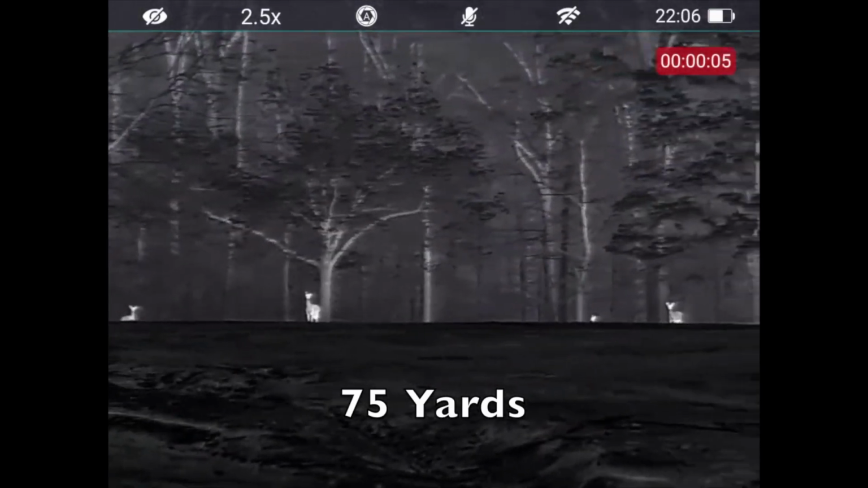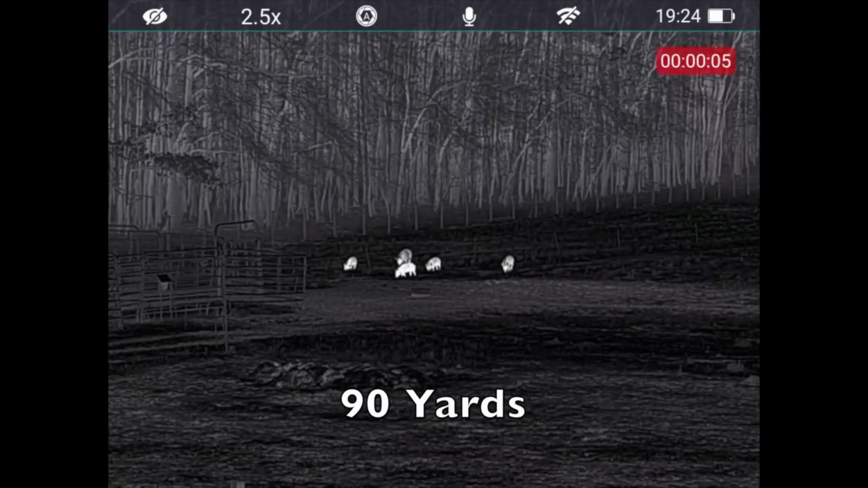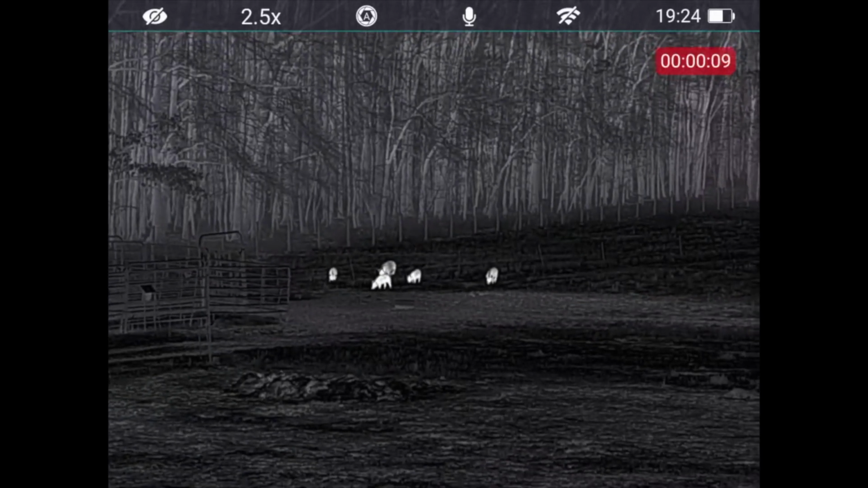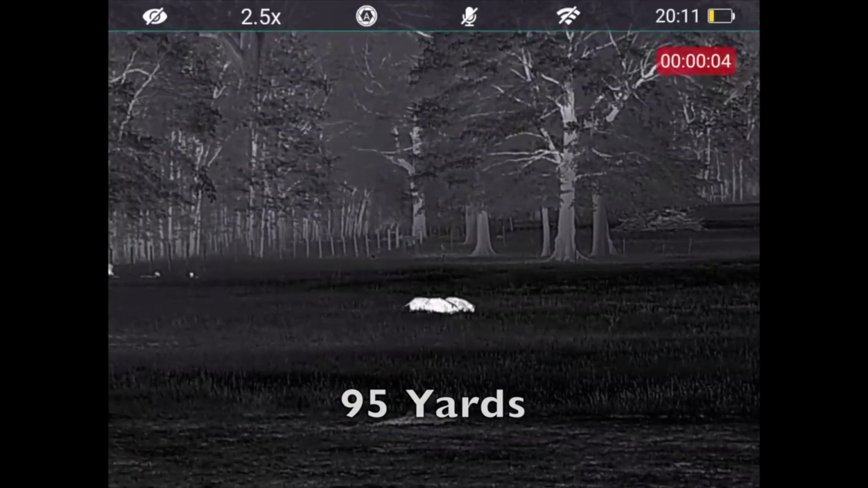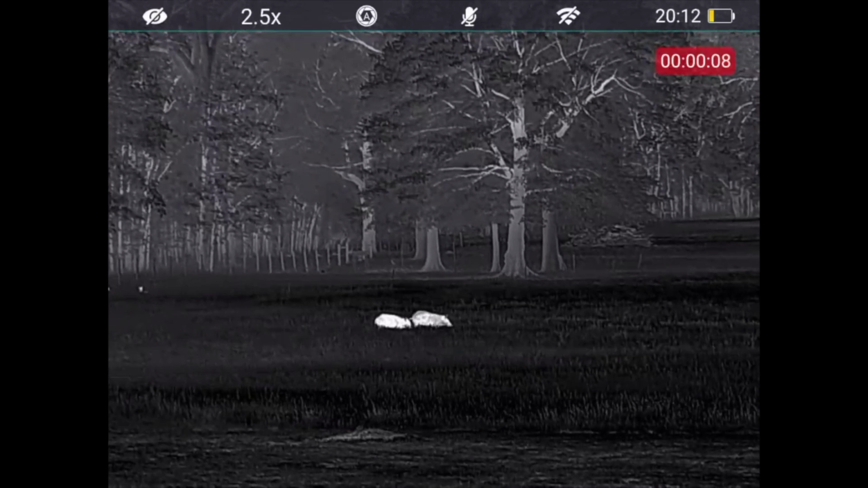50 hertz refresh rate. It's a 2.5 to 20 power optic, so it starts at 2.5 power. I think anything 2 to 2.5 power is an appropriate base magnification for a scanner. With a scanner, field of view is very important. This has a 66 feet field of view, 66 feet at 100-yard field of view.